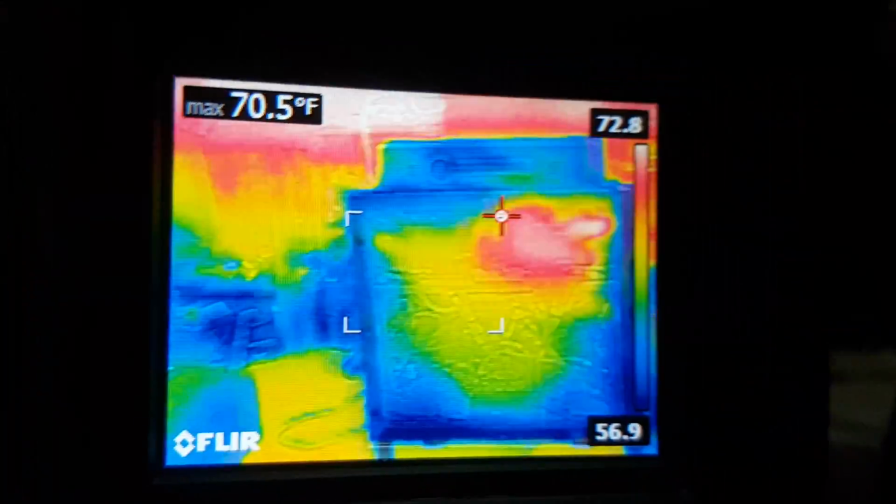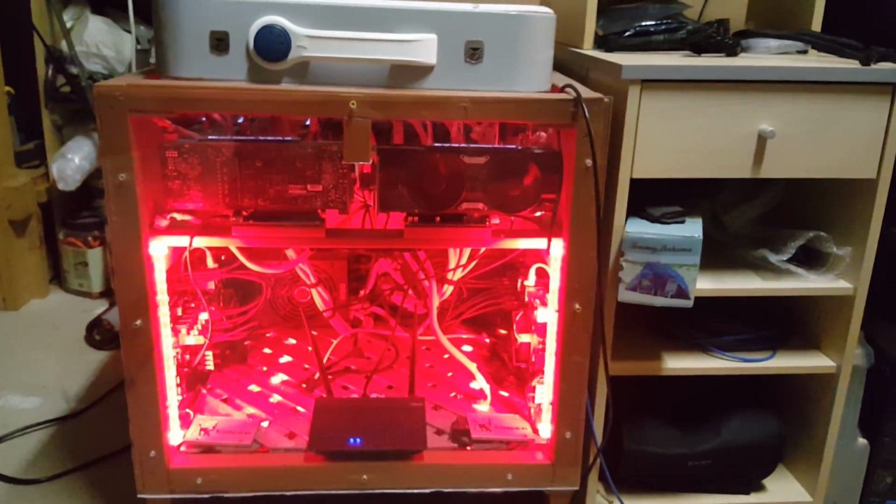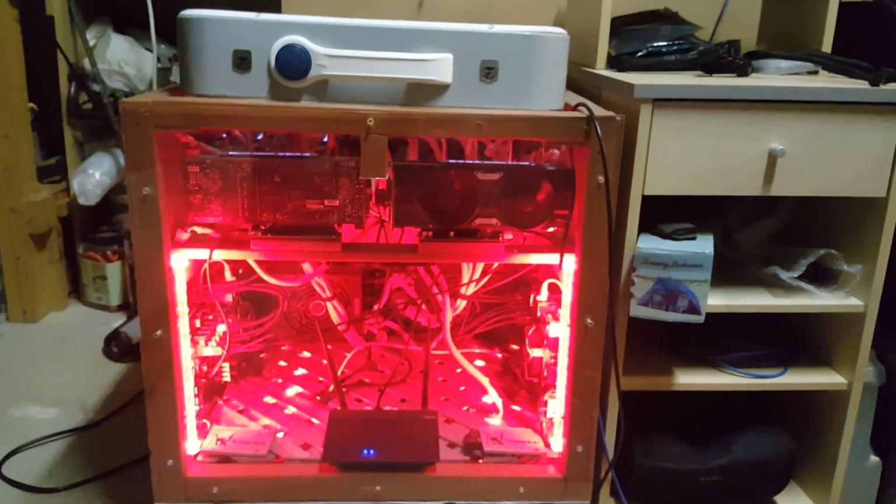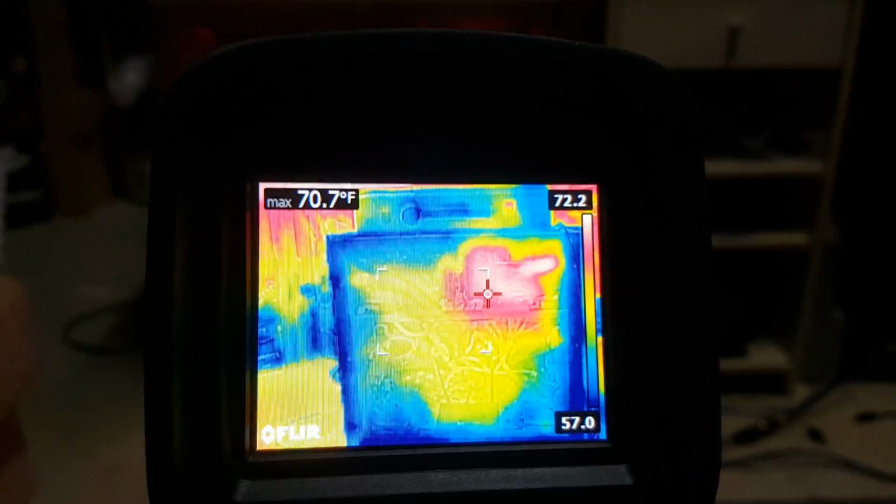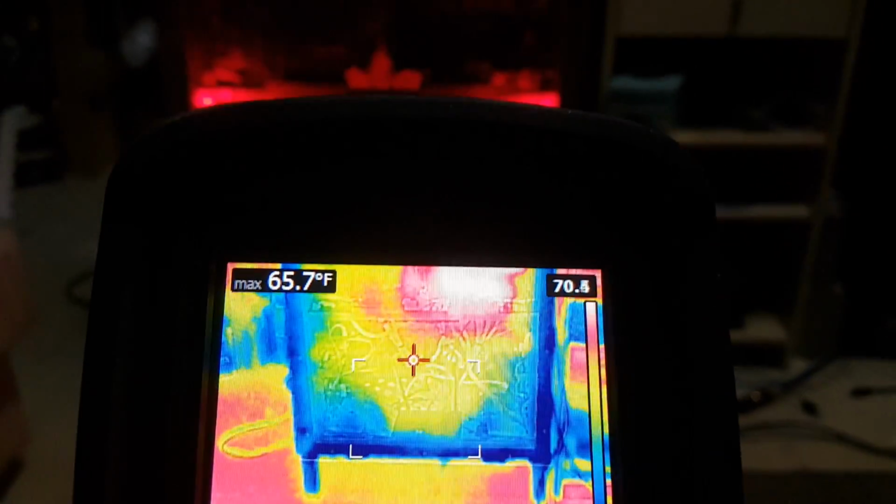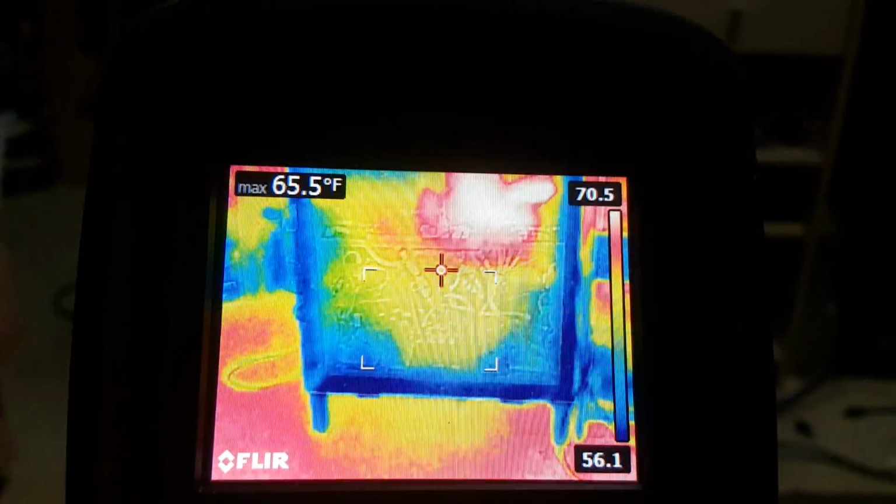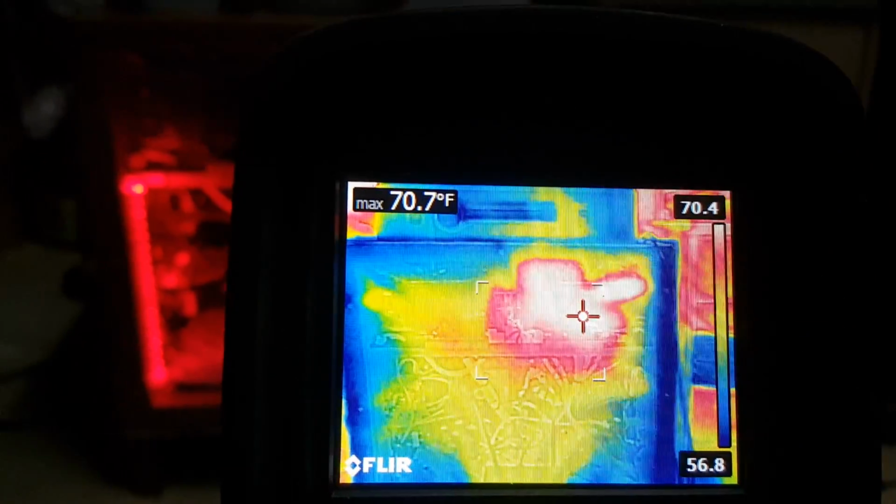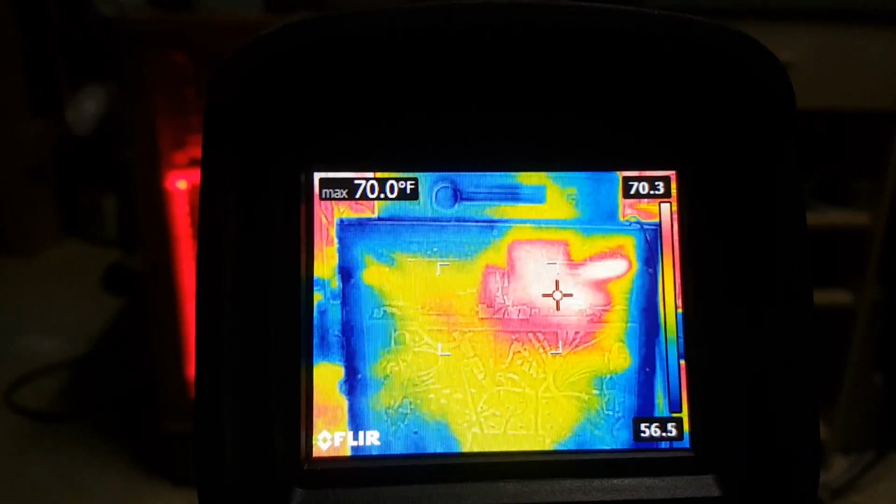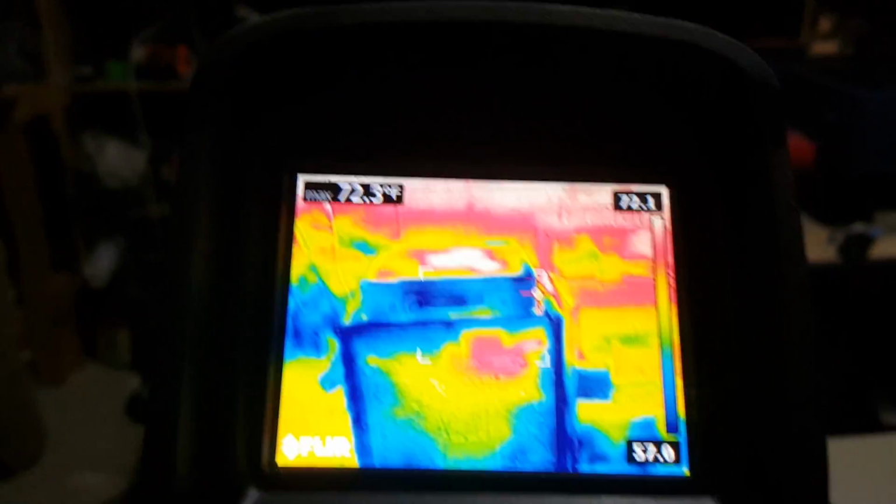You can see where there's a graphics card right there on the top right, so it's blowing the hot air forward. The other one's blowing it towards the inside. So that's why we've got a hot spot on the right side. And let's see if we can get it to focus on the yellow for us. So that's only 65 degrees in the yellow zone, where if we get into the red zone, we're at 70 degrees Fahrenheit. So this gives us a great idea of how the box is expelling the heat.